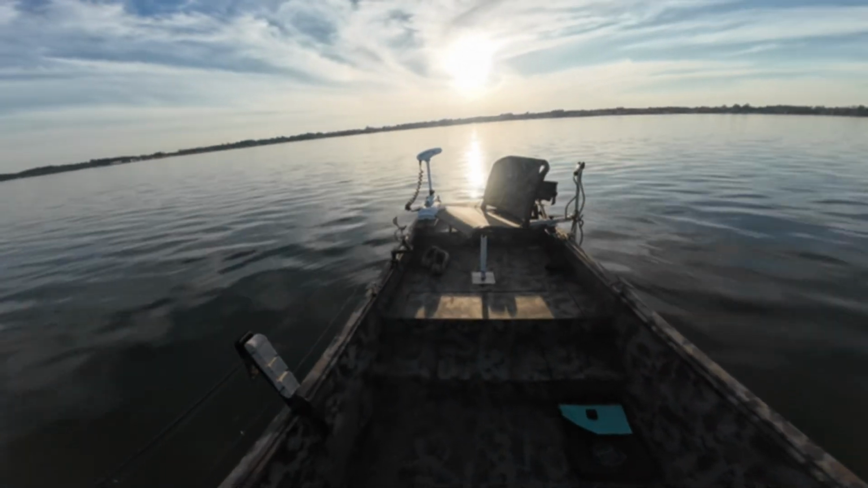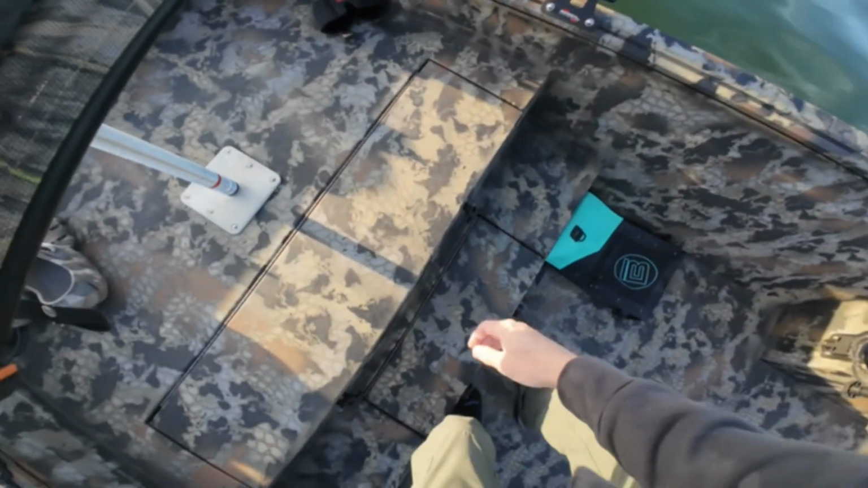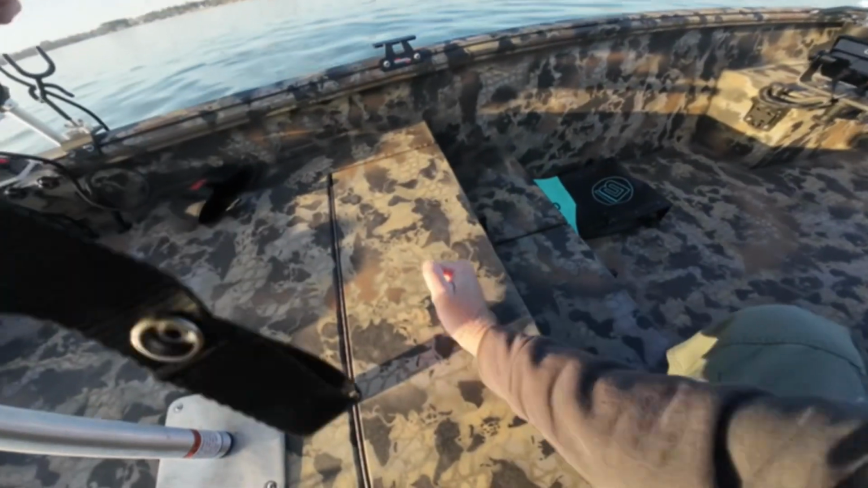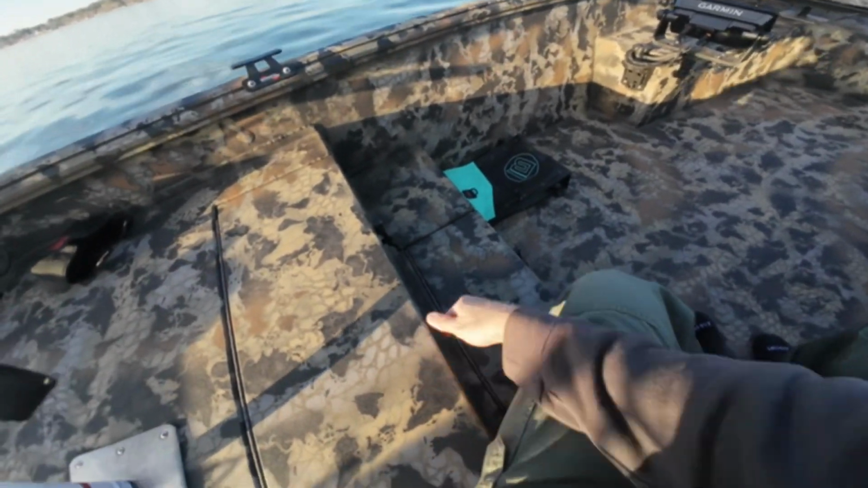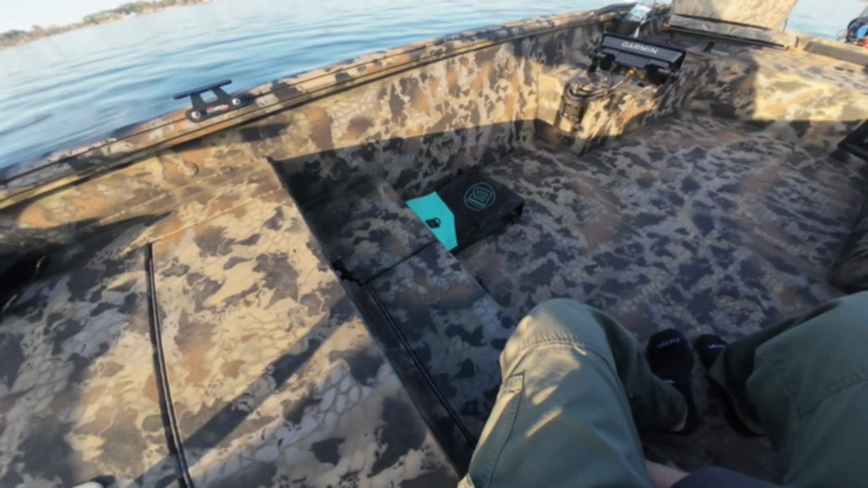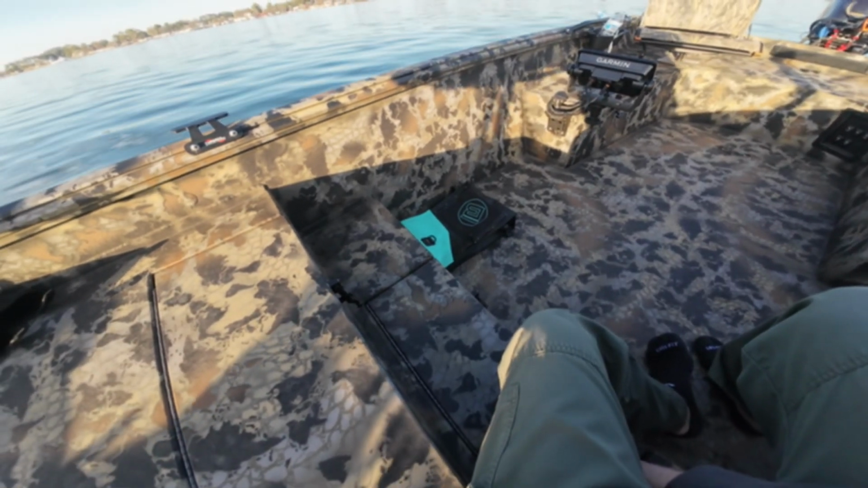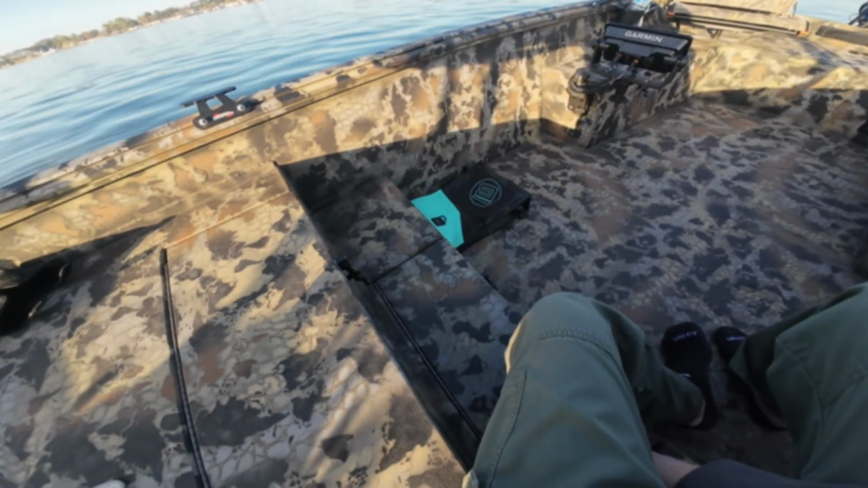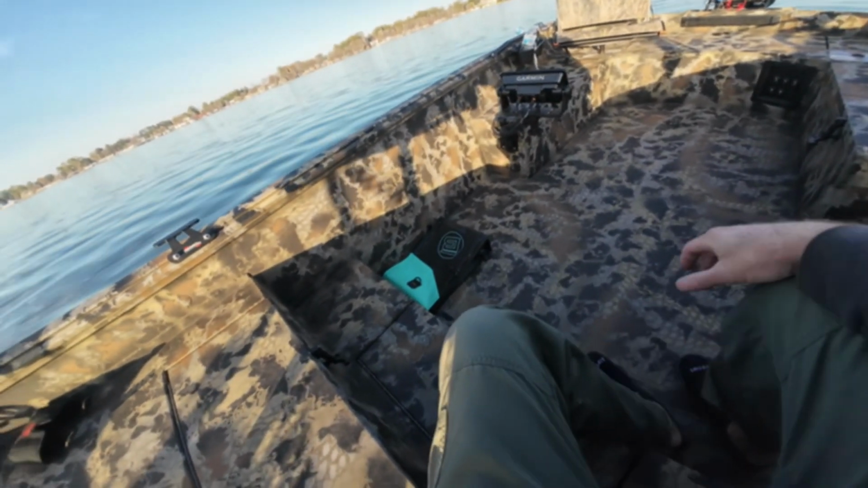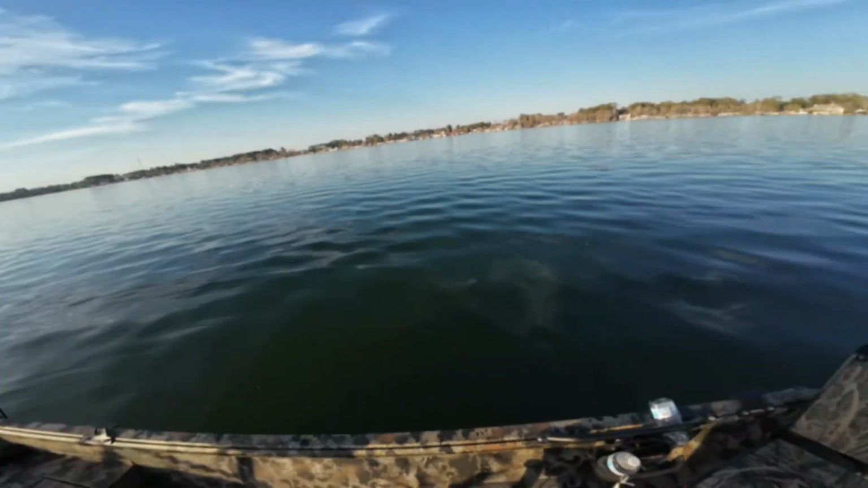Give you guys just a quick once over. This boat is built extremely sturdy. That is thick. You're not gonna move that. It's not gonna flex a lot or anything like that like some John boats do. This is a heavy duty boat. It's been extremely durable, extremely tough for me. I've had zero problems with it. Very nice boat.